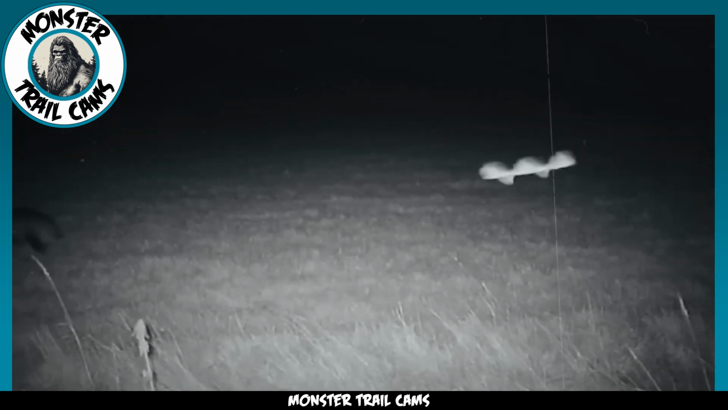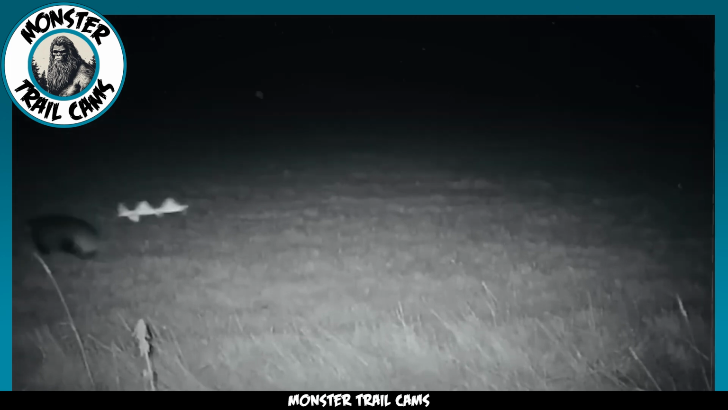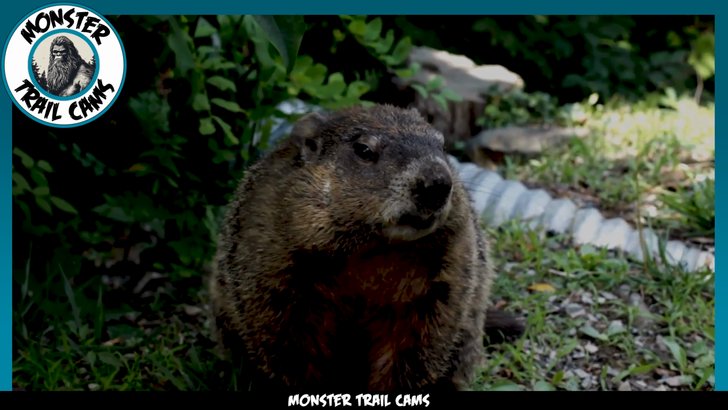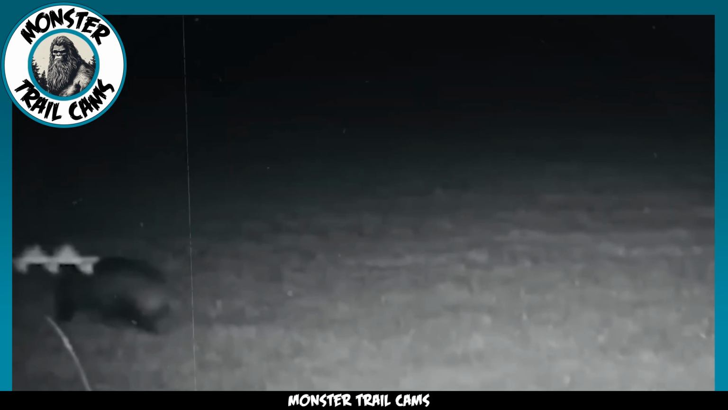As the camera rolls, an animal ambles into the frame from the right-hand side. Its gait is unhurried, and its form, though somewhat obscured by the angle and lighting, suggests that it might be a badger or perhaps a groundhog. This in itself is a charming, albeit ordinary sight.